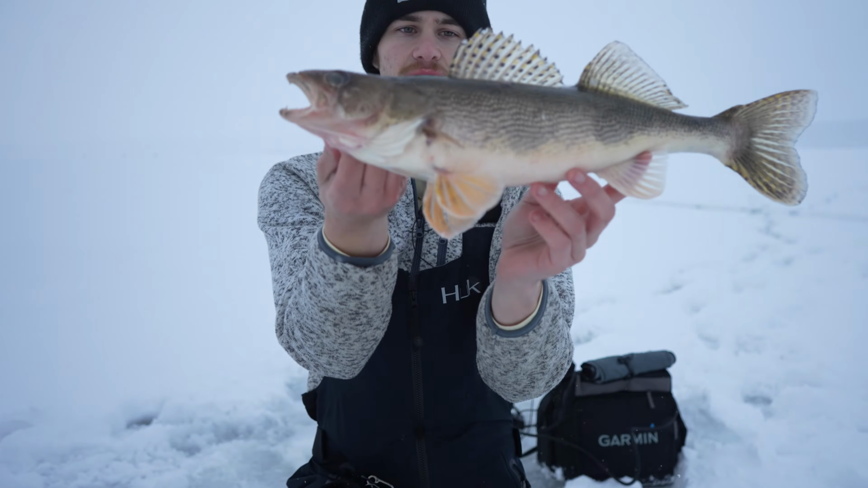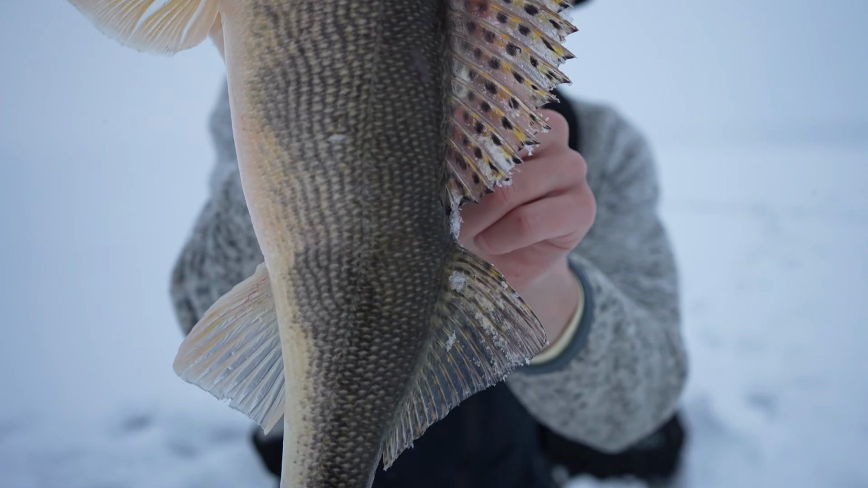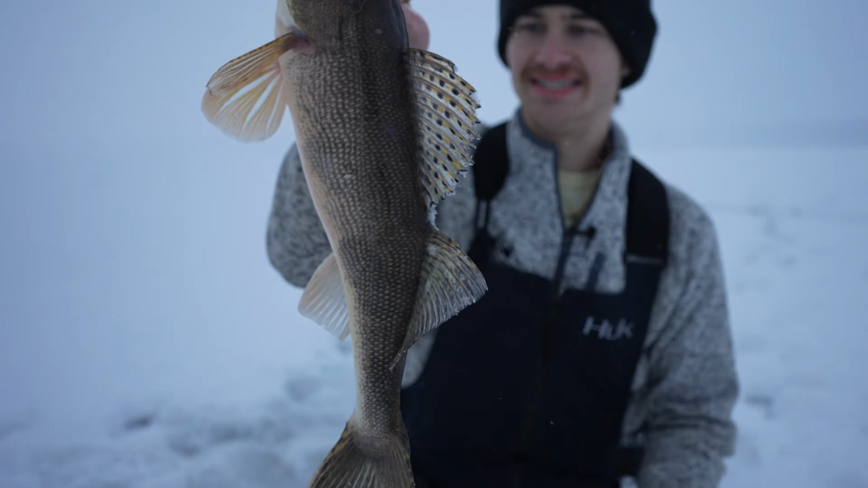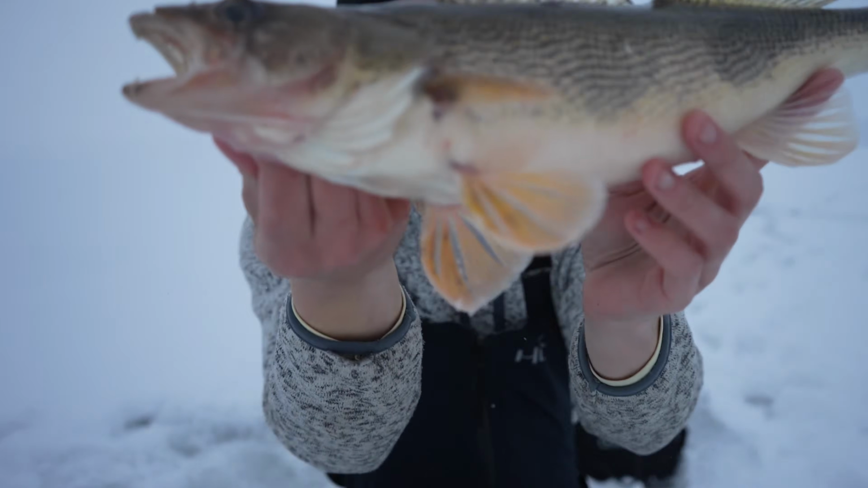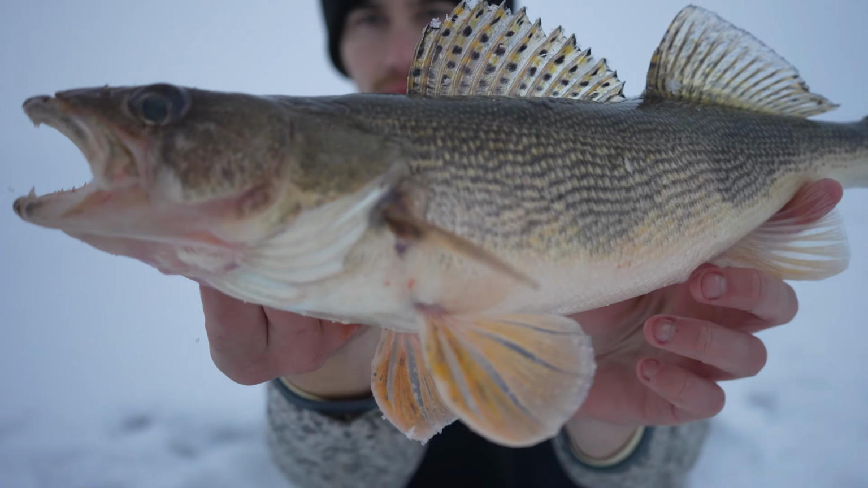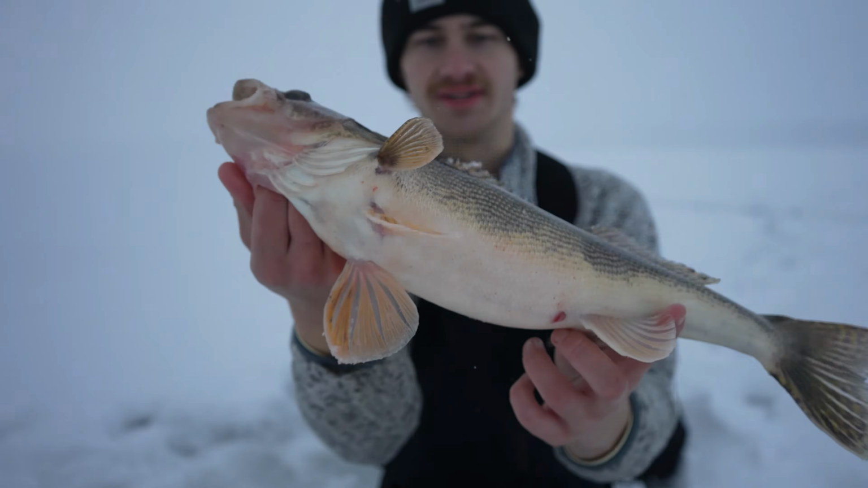This is a unit of a sauger here. I mean, you can tell just by those spots right there. Nice sauger. I mean, 19-inch sauger. Absolute unit. I'm gonna show her off real quick here, guys. Look at that guy. What a stud fish right there.